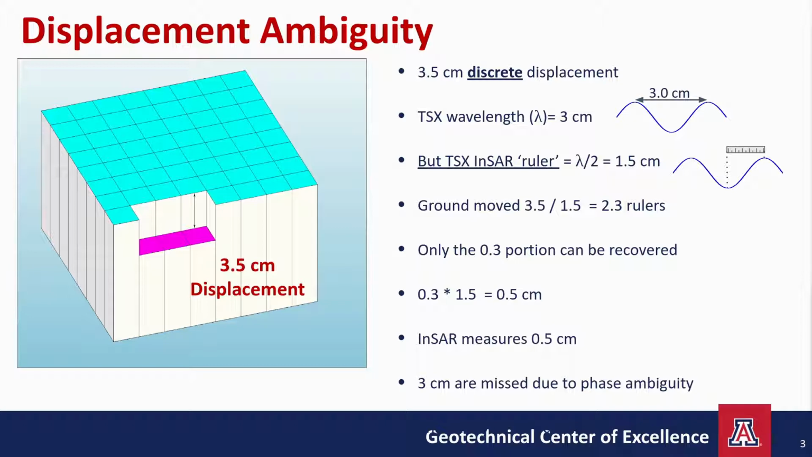Now remember that for each pixel, the satellite only records the last fraction of a wave. We don't get to know anything about any of the whole wave cycles that preceded it. So all I recover from my 2.3 rulers worth of displacement is the 0.3 portion. And therefore my displacement measurement is 0.3 multiplied by lambda over 2, which equals 0.5 centimeters. So from 3.5 centimeters we only capture 0.5 centimeters in this scenario.